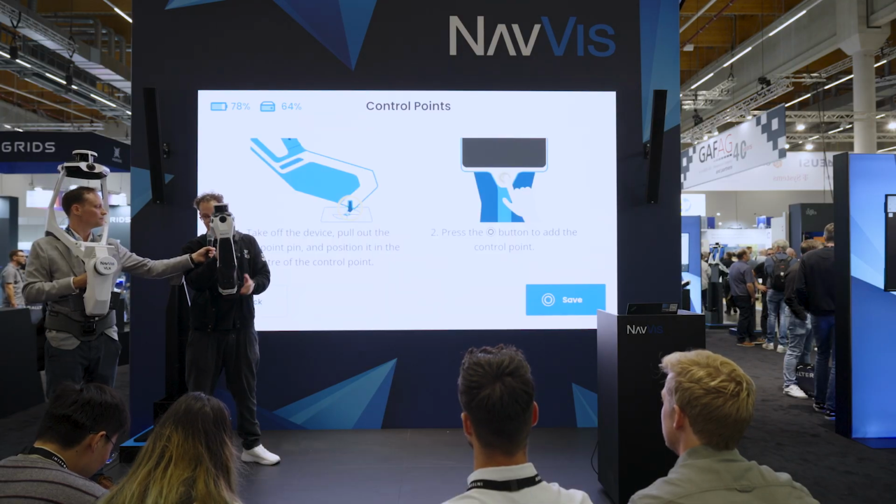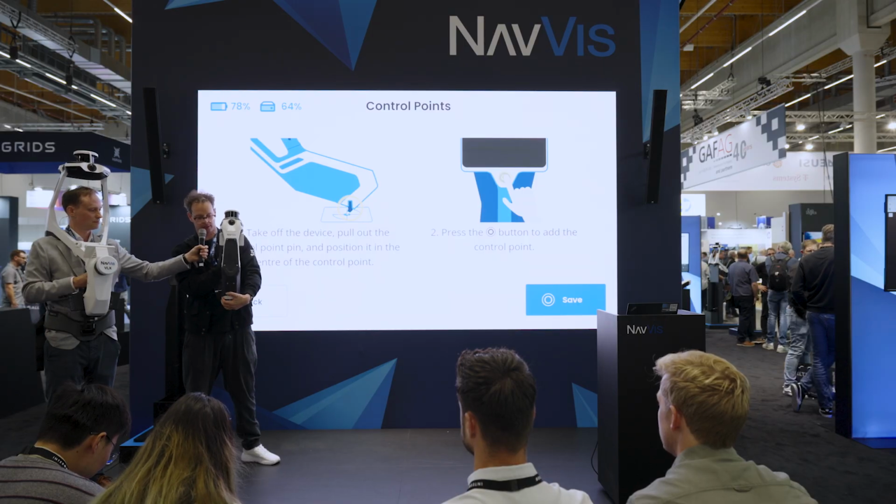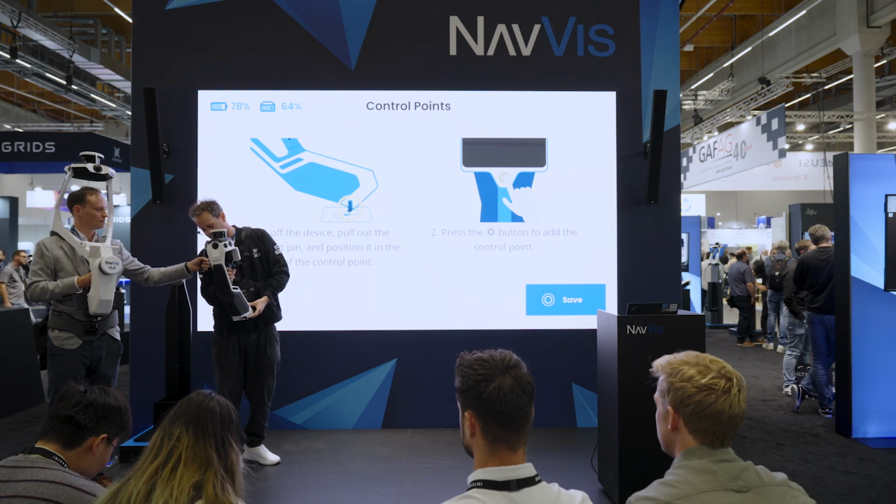Go for next, and now there comes the trick. On the bottom of our MLX, there's this control point pinned. You can just flap it out, place it wherever the control point is, and save it.